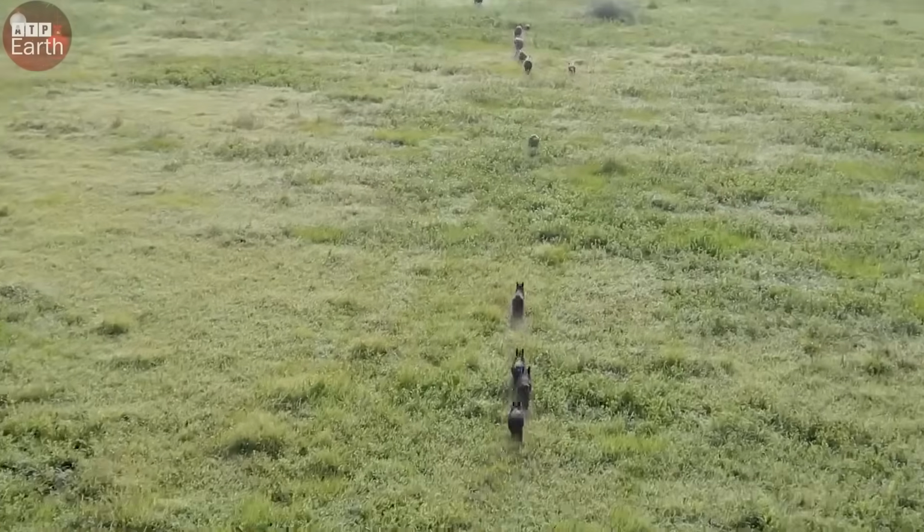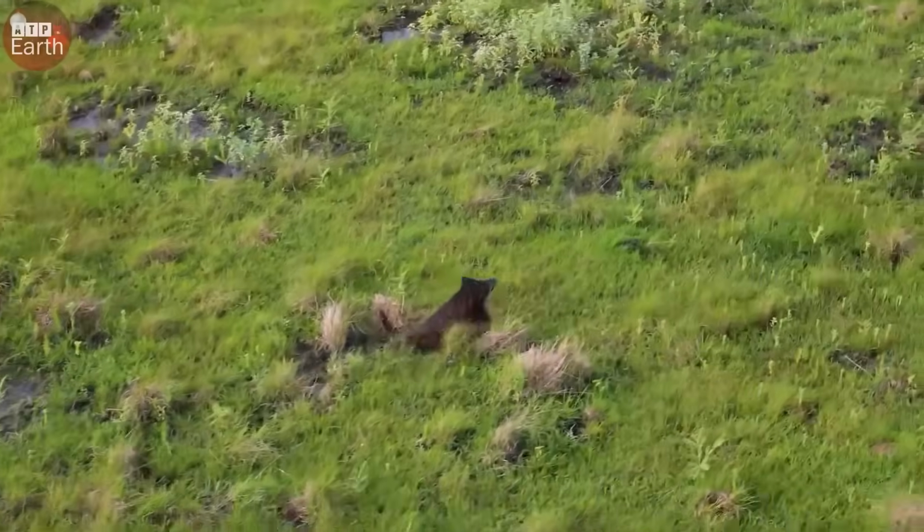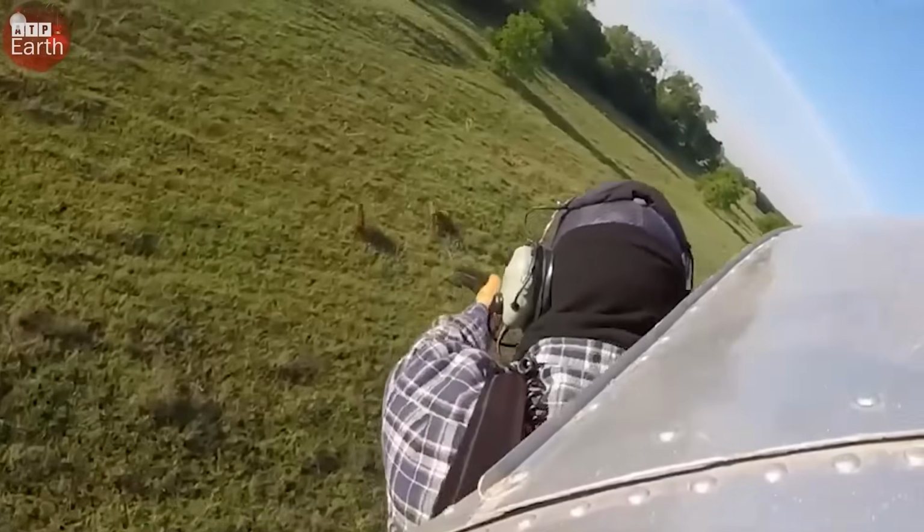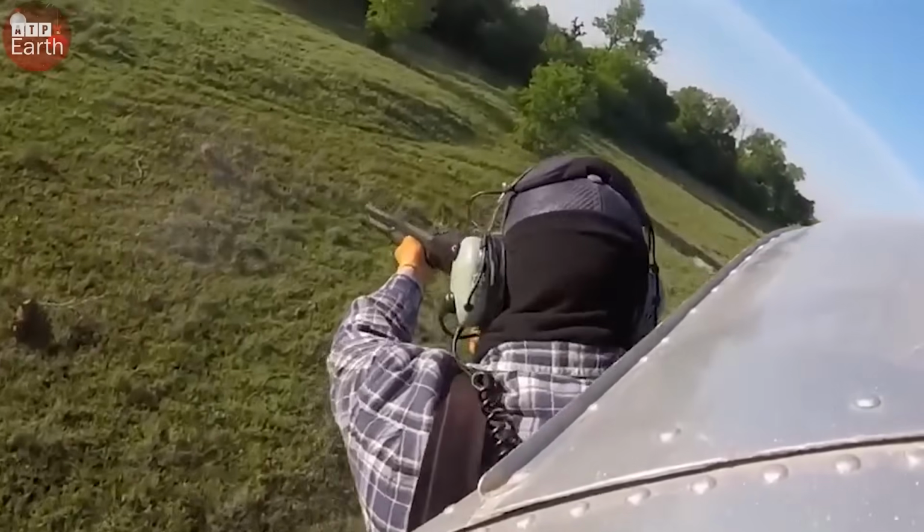Our hunt stretched into the late afternoon. But as you can imagine, wild hogs continue to breed and hide, forcing helicopter hunting teams to fly missions every single week.